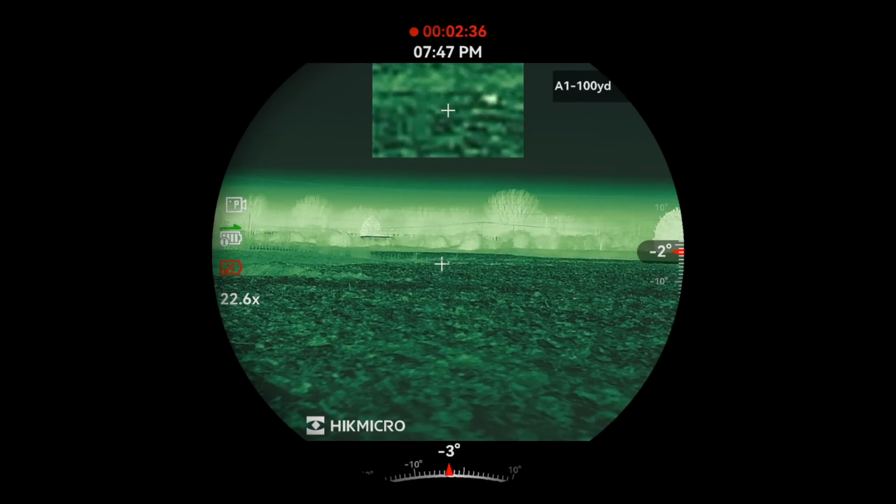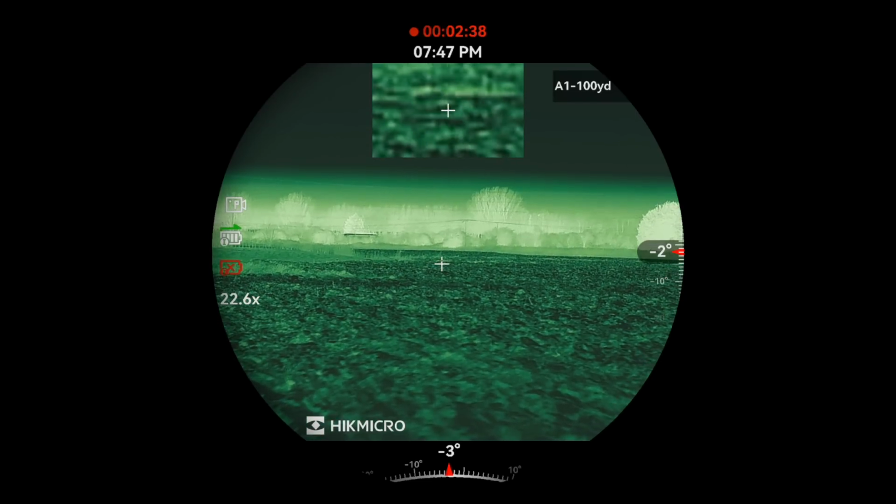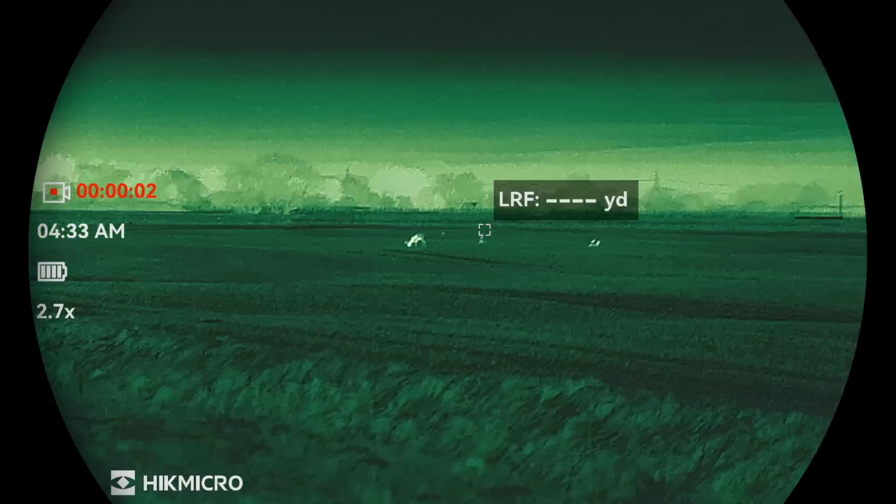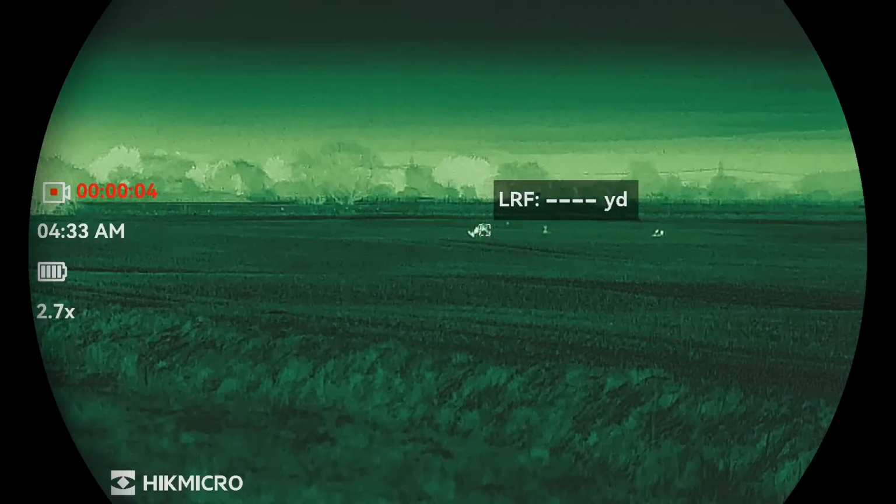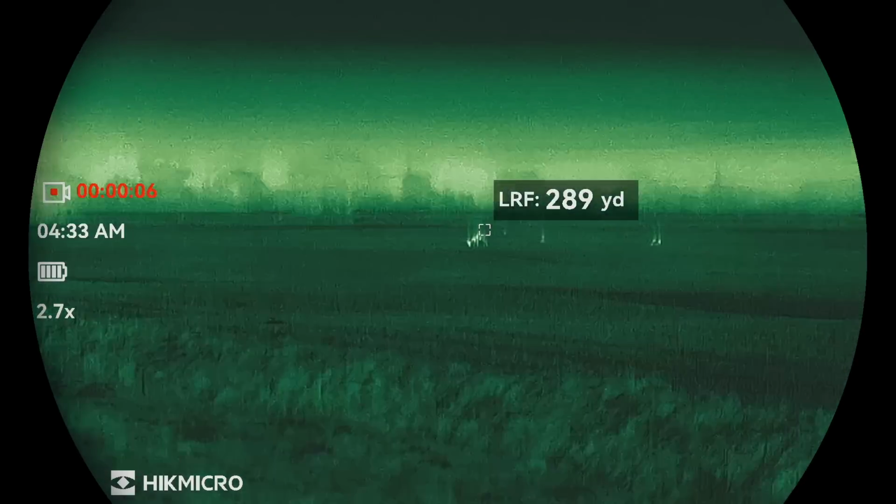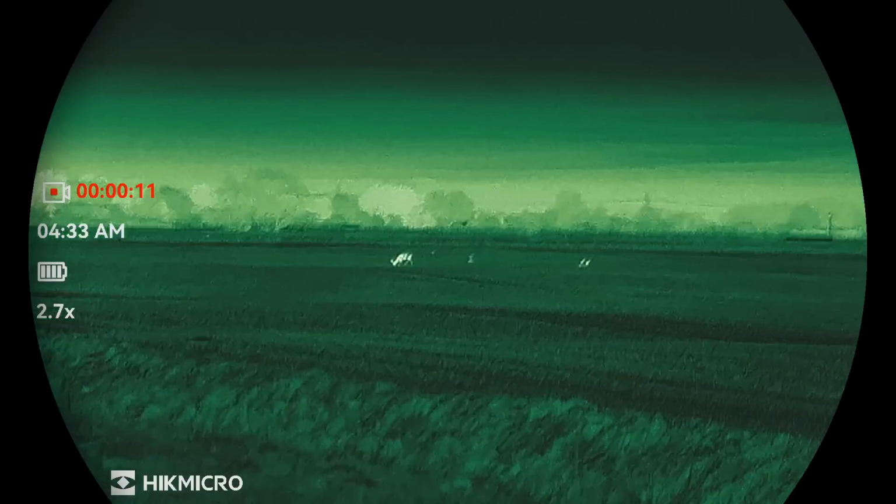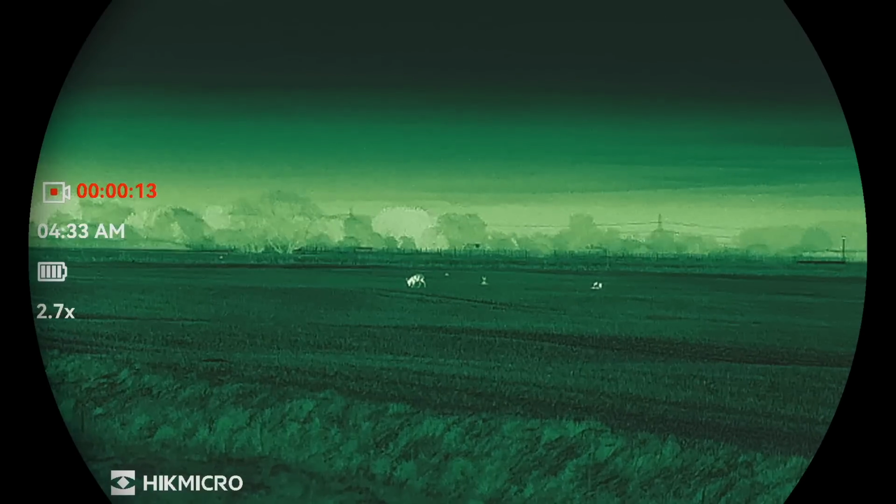It did, however, give me a chance to test the view and range of the new Condor 2.0. These roe deer that I spotted after I'd left the property, I ranged at almost and over 300 yards, very easily identifiable.